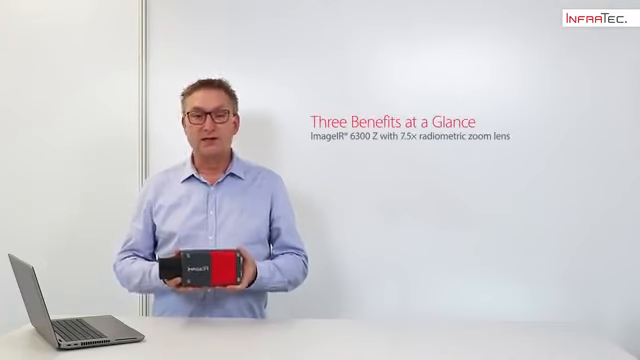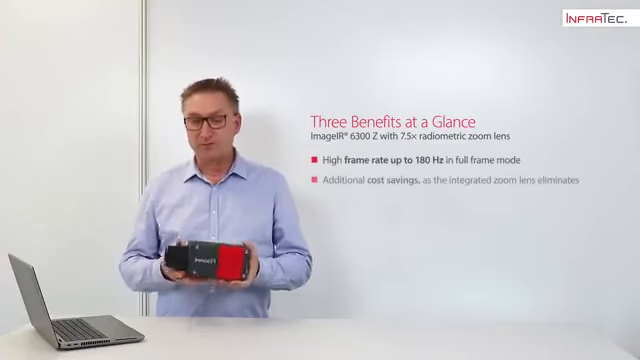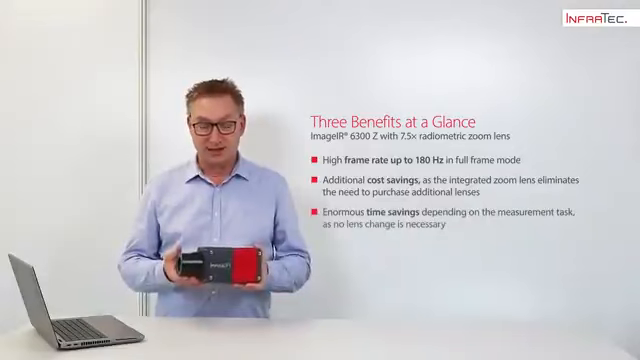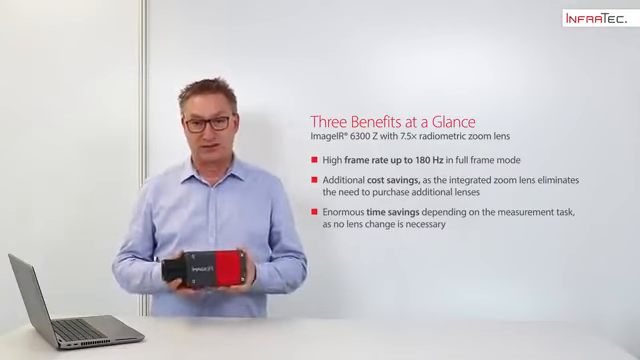With the radiometric system ImagIR 6300Z, we have the following key benefits. First of all, we have the 180 Hz frame rate in full frame mode. Additionally, with the built-in radiometric zoom lens, you can save money by not buying other additional lenses, but also you are saving time because you don't have to change these lenses.